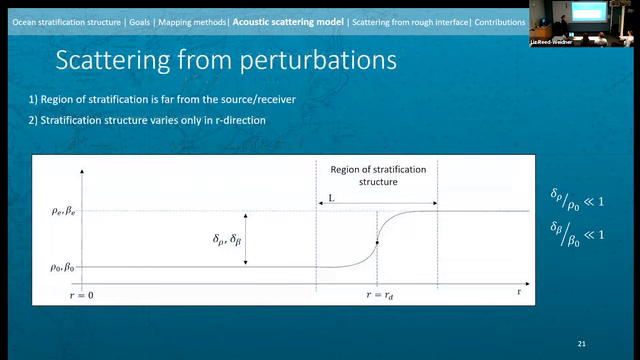So first thing to do is to really define the physical system. So here we are defining a region of stratification structure as a smooth gradient between two bodies of water. What that means mathematically is that it's a range-dependent perturbation in both density and bulk modulus away from the background values, right? So it's changing. We state that these values are small with respect to background values, and that our region of stratification structure obviously can have different vertical length scales, L, right?